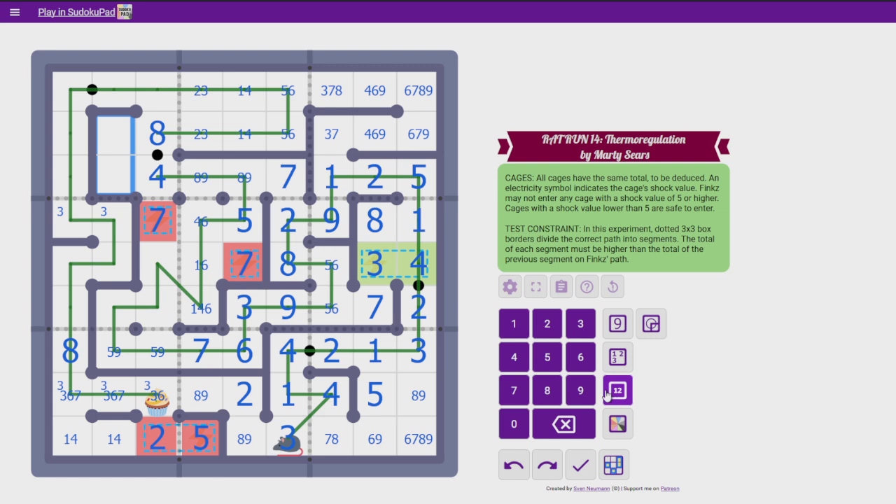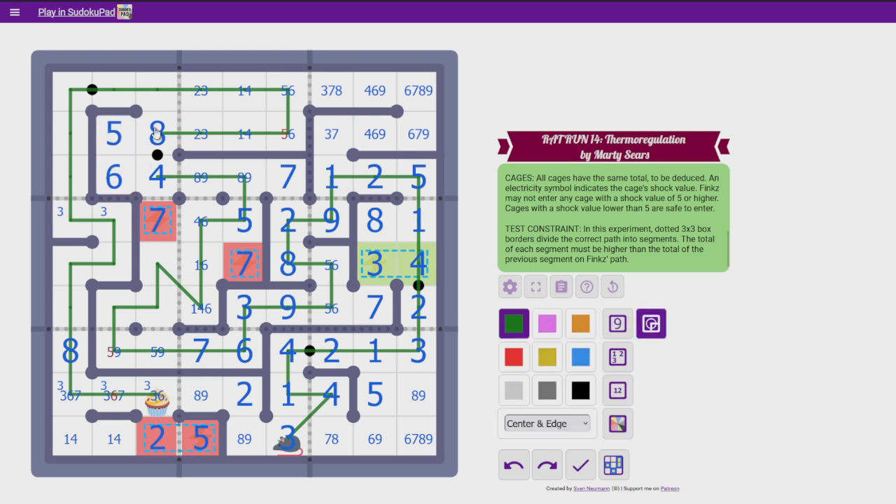So, but these two add up to 11. So if it's a 6, it must be a 5-6 pair. If it's a 7, it must be a 4-7 pair, which is impossible because of that. And if it's an 8, well, it's not an 8, because that 8. So this is 5-6. That's a 6, that's a 5. We grab our 6 to get to where we need to be.